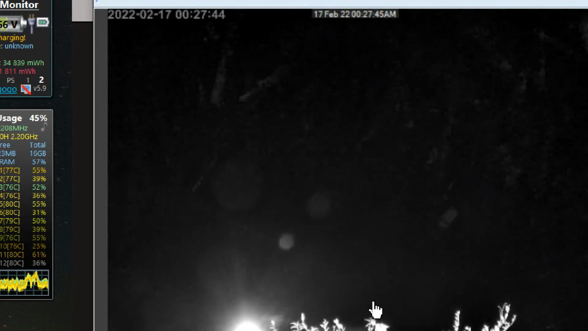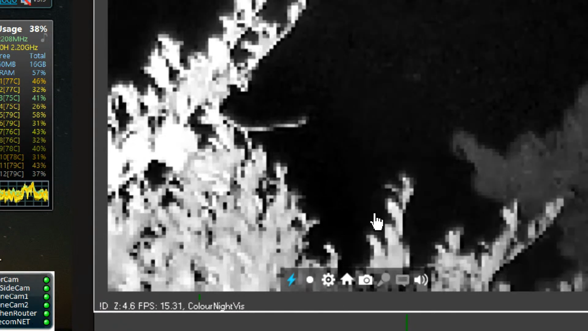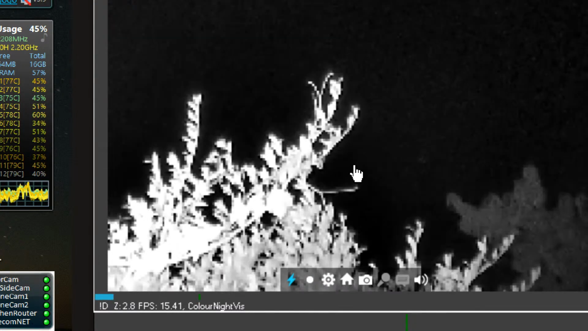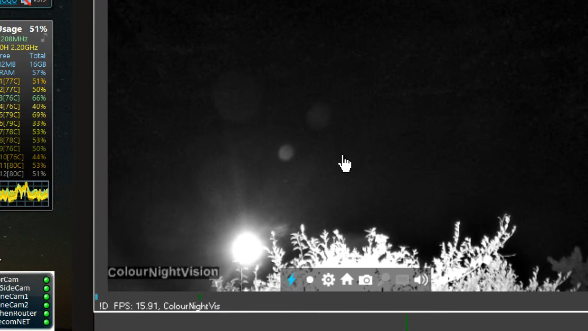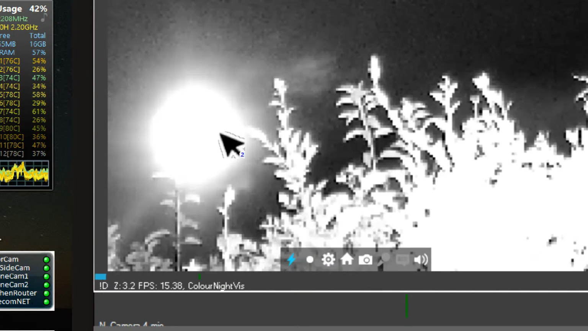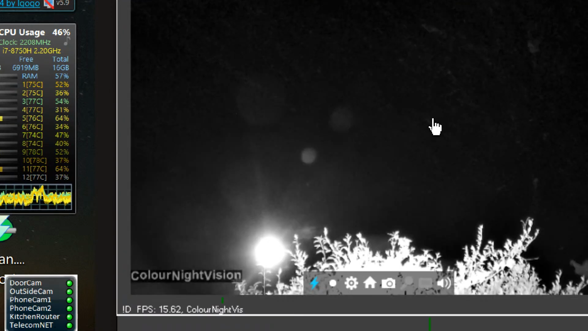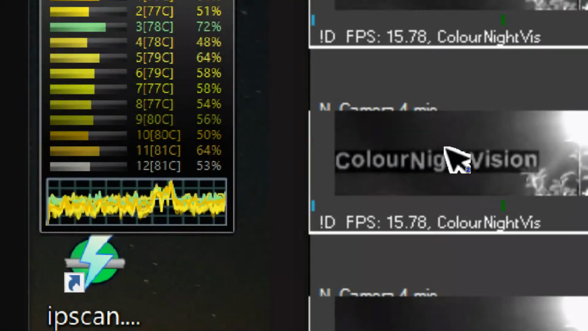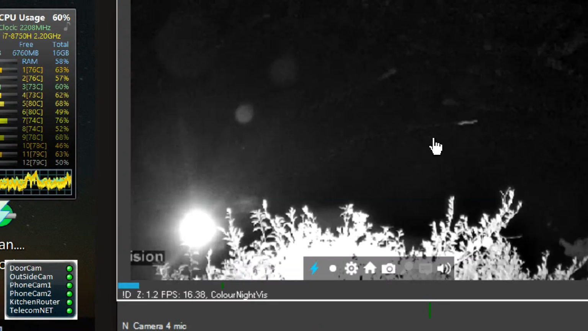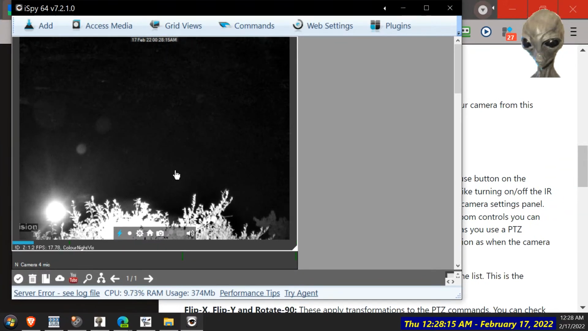Alright. Seems working now. No, it's not. That's some sort of digital thing. Still handy, and there's the moon. You can digital swing it, but still. Oh, something's gone crazy here again. Right, there we go.